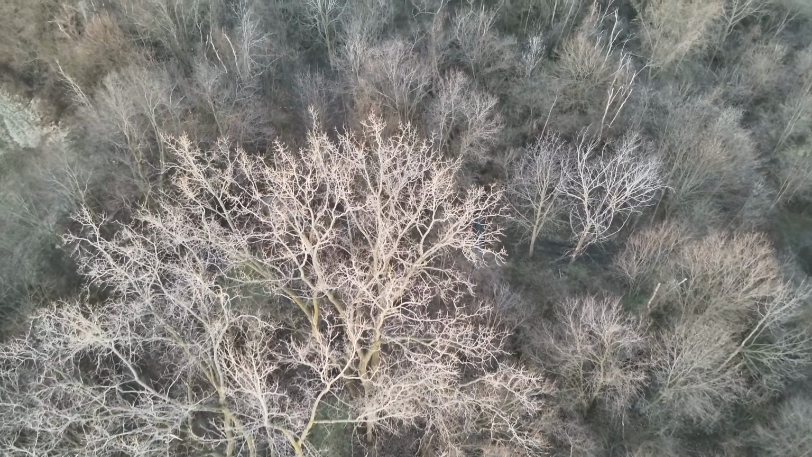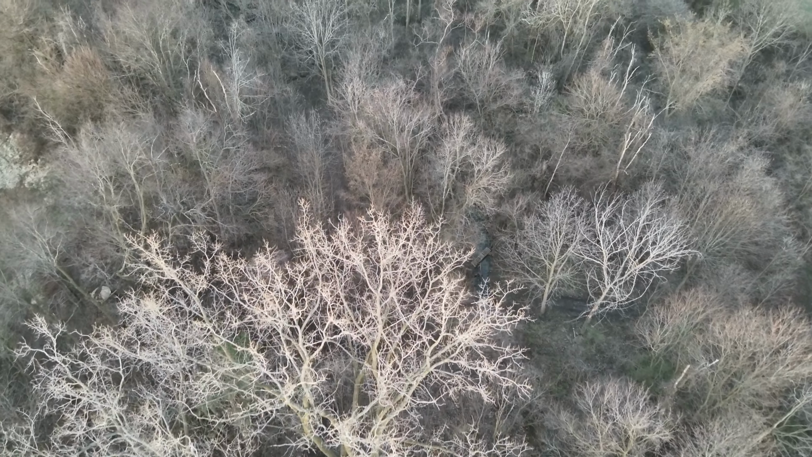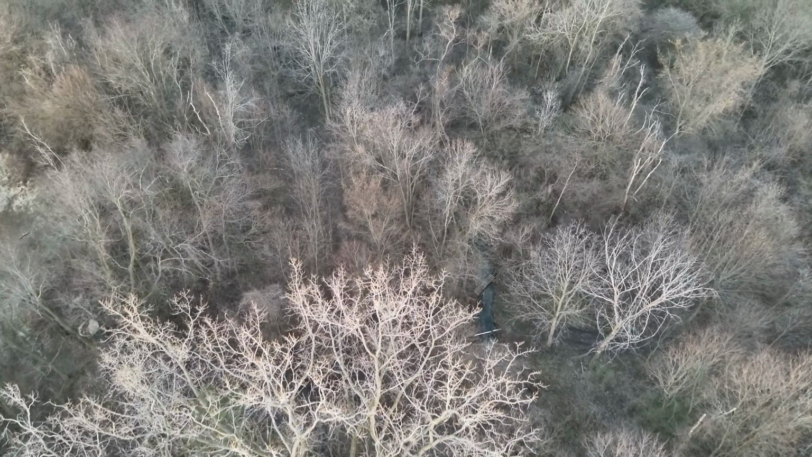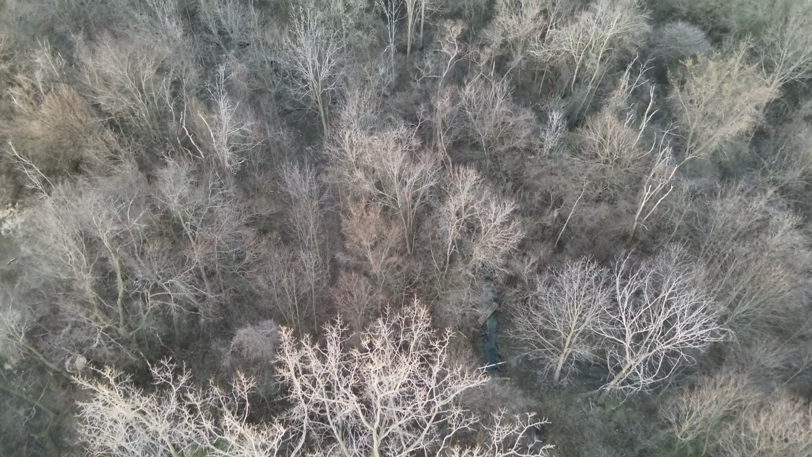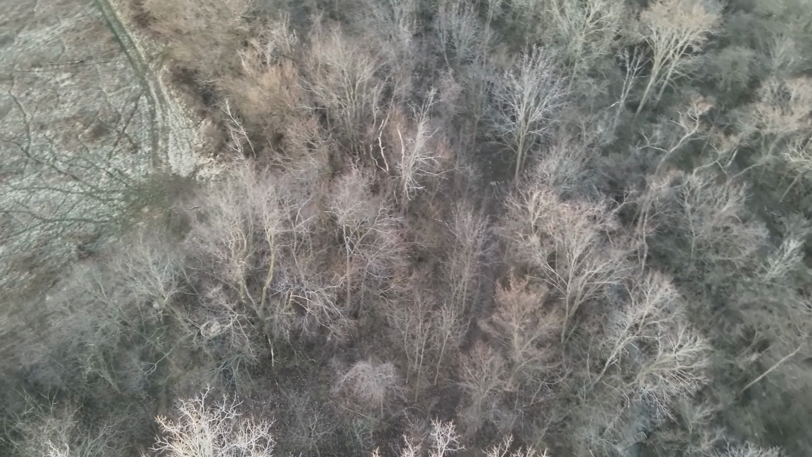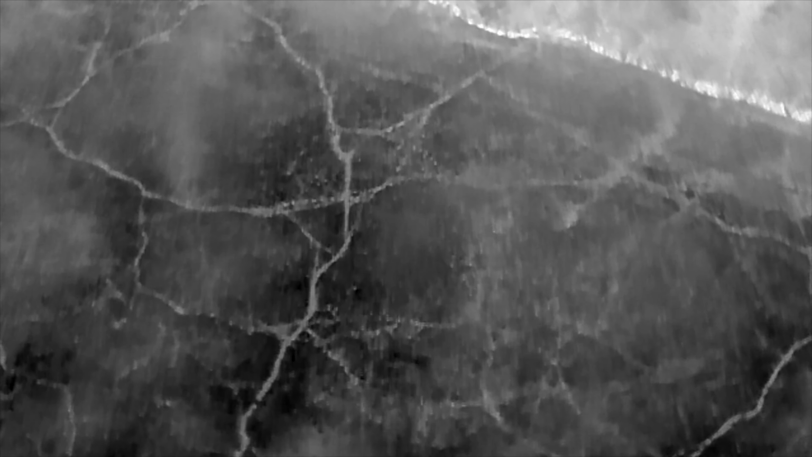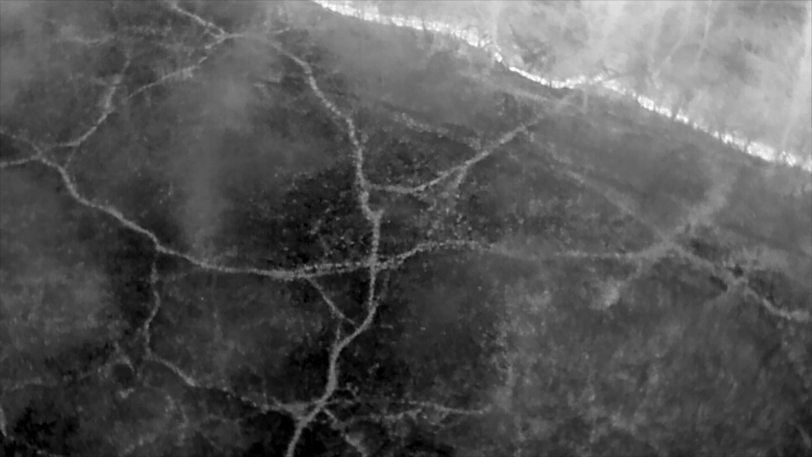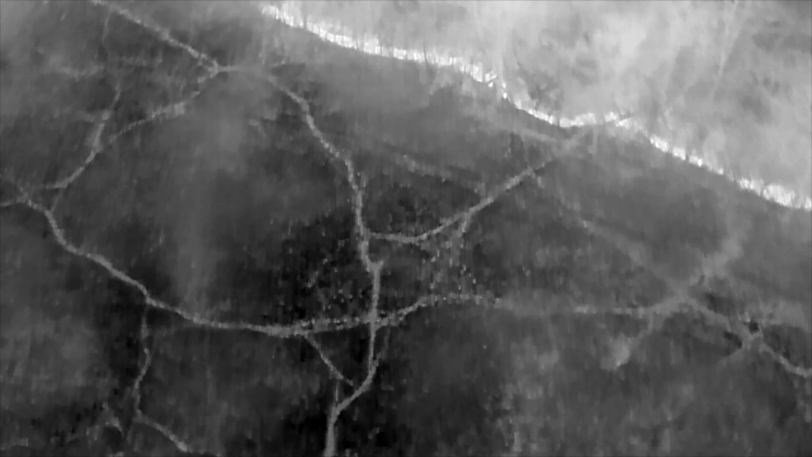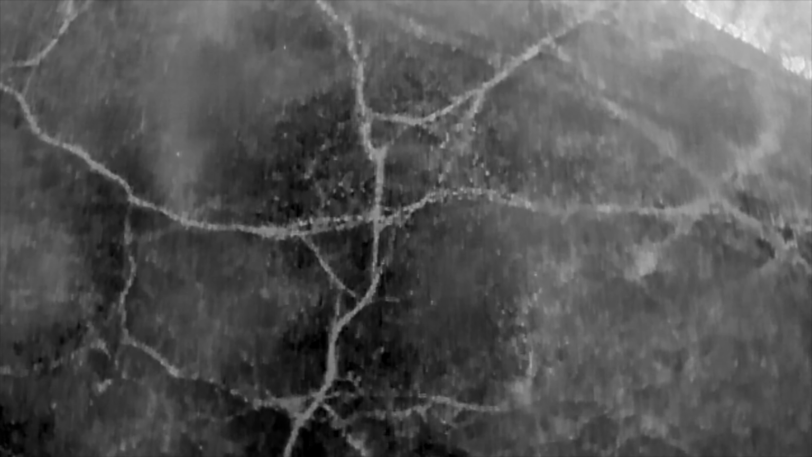But I came down to this field edge, this inside corner, and found something interesting. You'll see that as I pivot to the left. And there's the inside field edge, and I'll zoom in here with what I found. I did not find it until I used IR, but here I am flying the same mission in IR. Same deal, the redneck blind's going to come up.